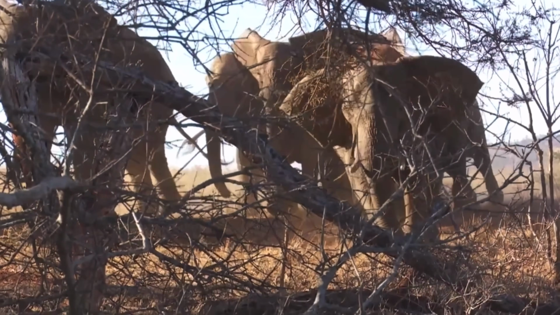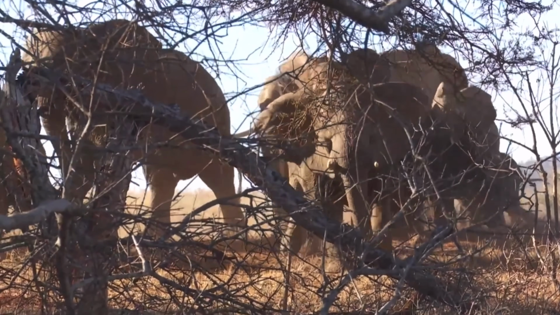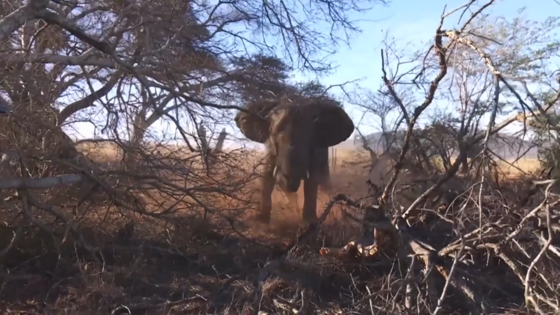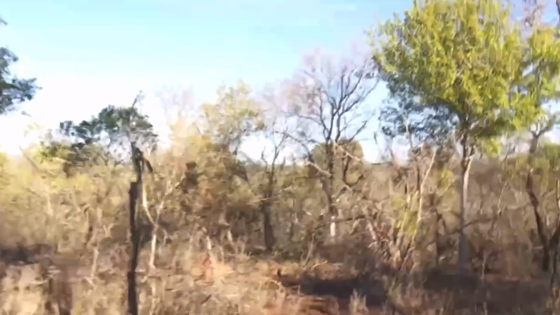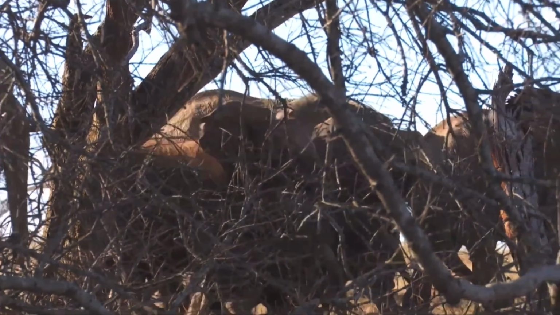The photographers run for their lives, sending warning shots to try to scare the elephant away. It seems they made it out of this encounter alive, and so did the elephant.